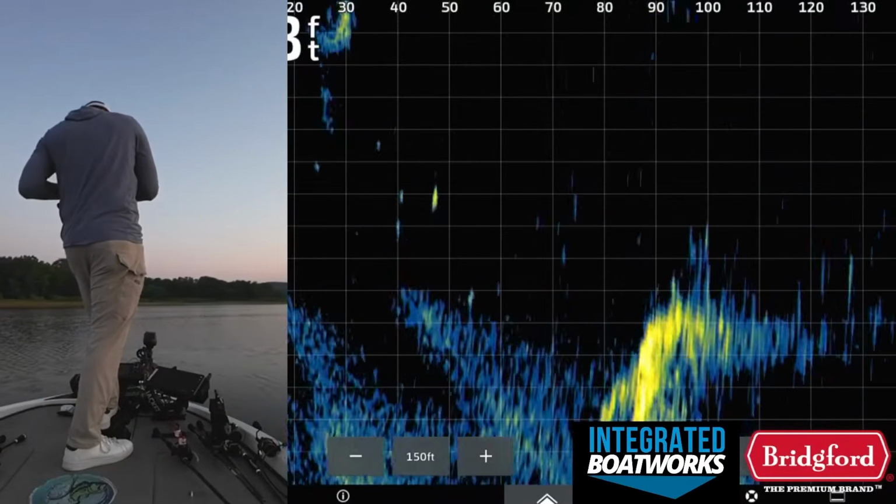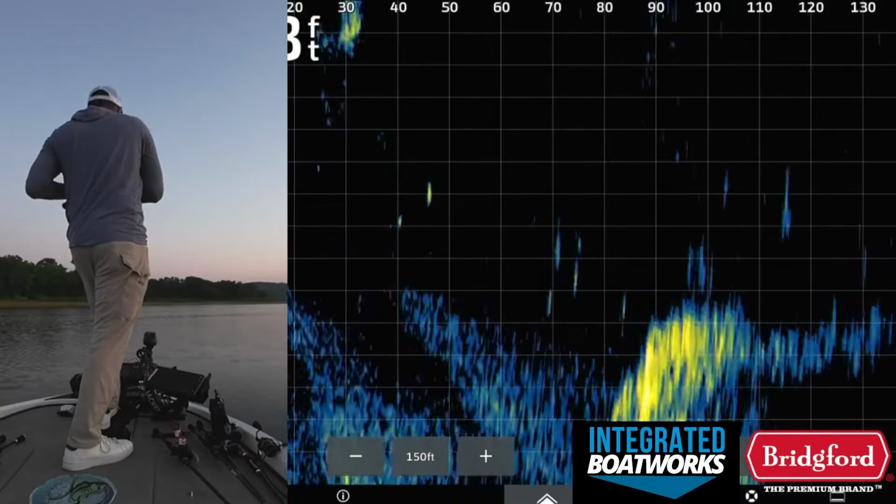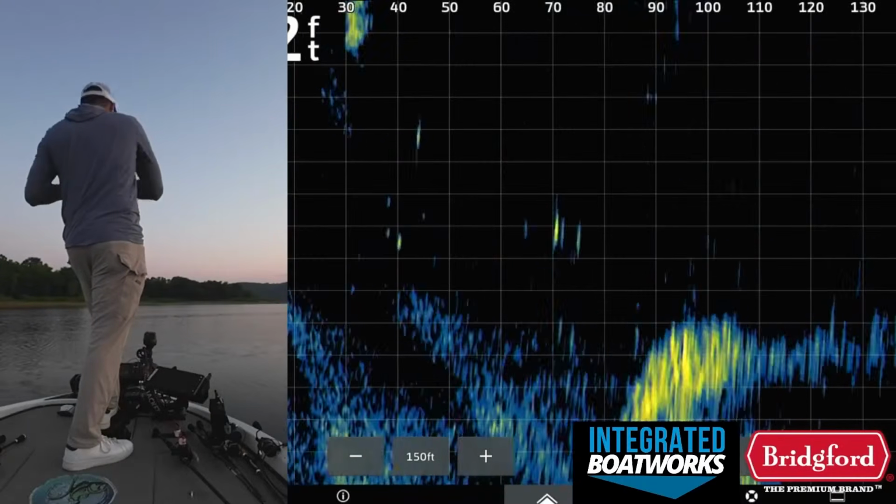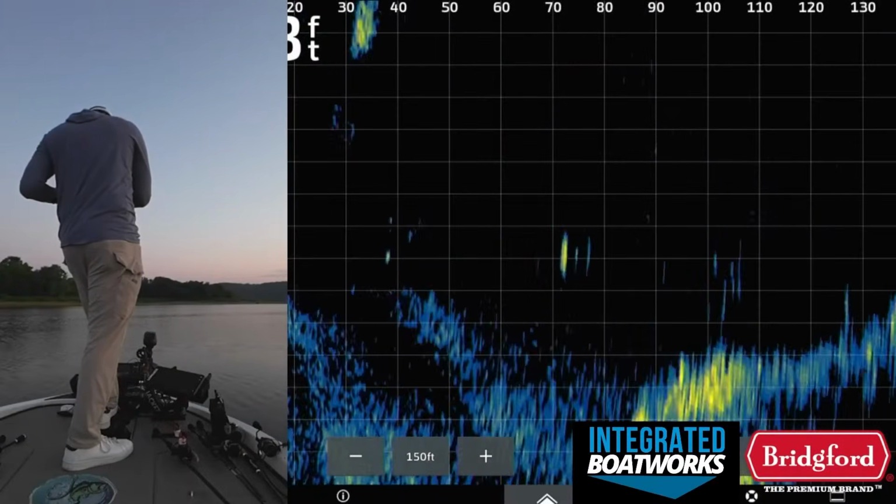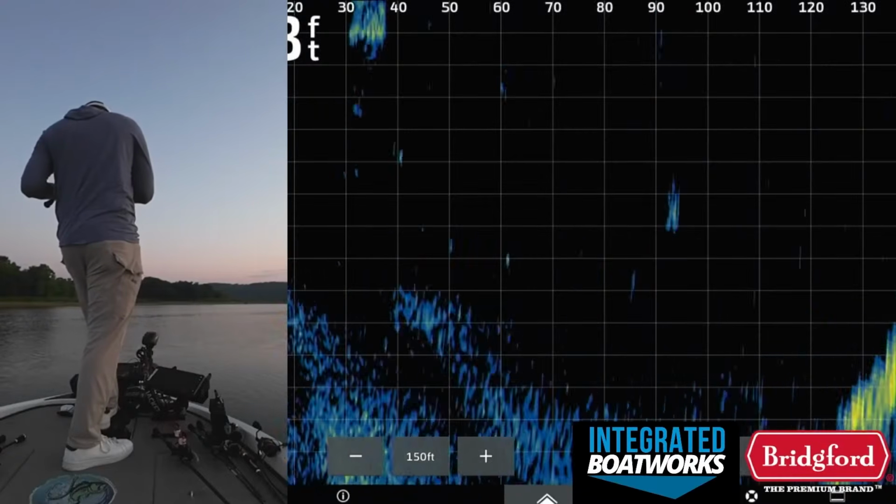But we're going to try. There's a bunch of fish down there on the Livescope right now. You can see them all down there. They're at 90 feet. Basically just working my bait through them. It's kind of hard to get a sense for how big these fish are and everything now because I've rearranged.